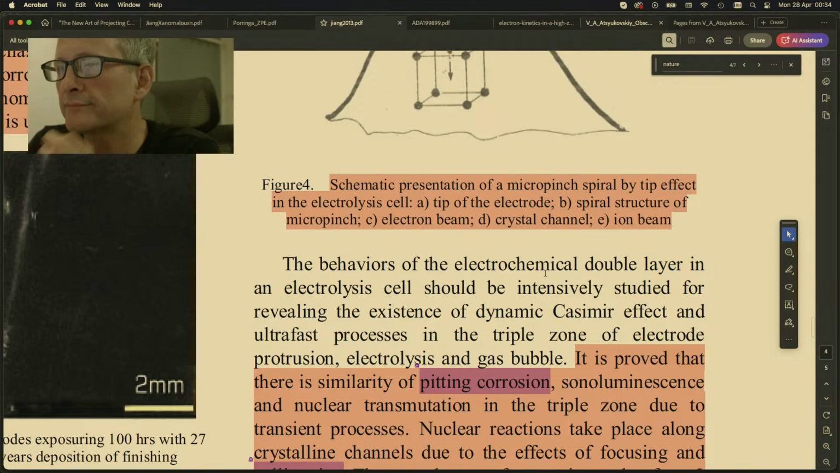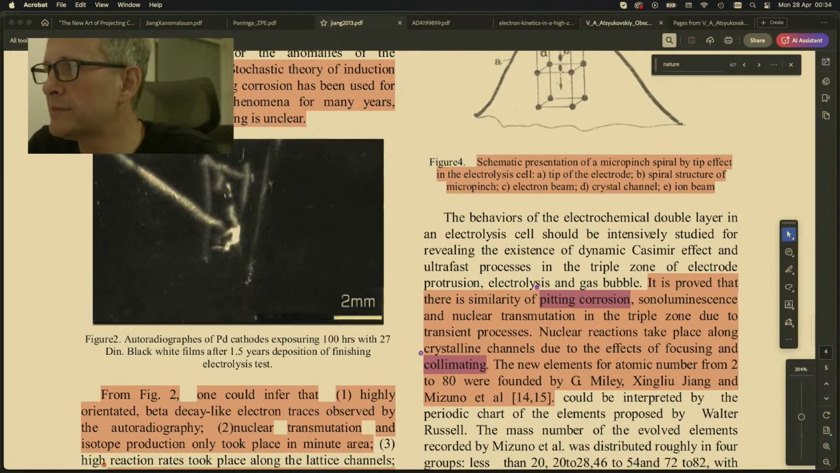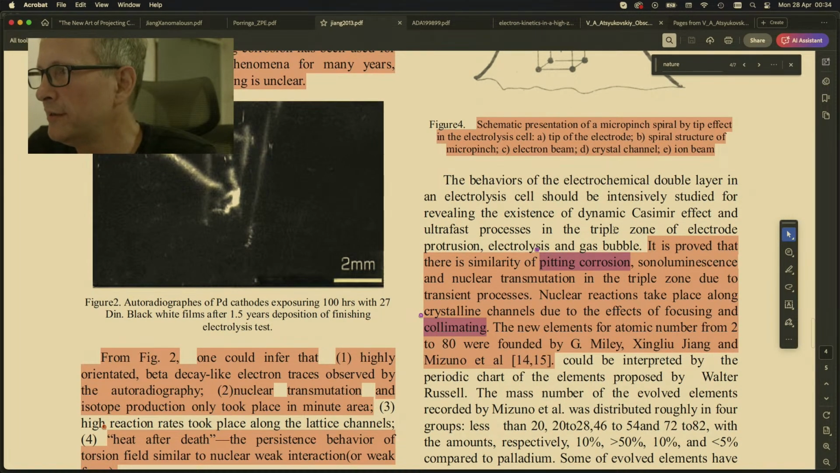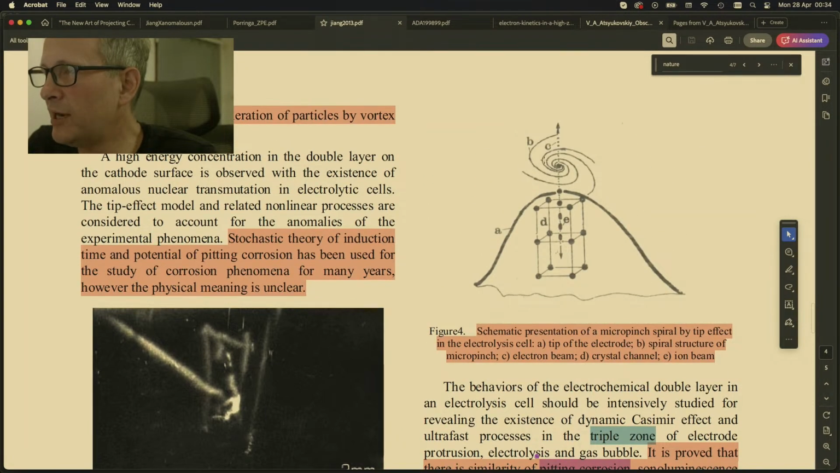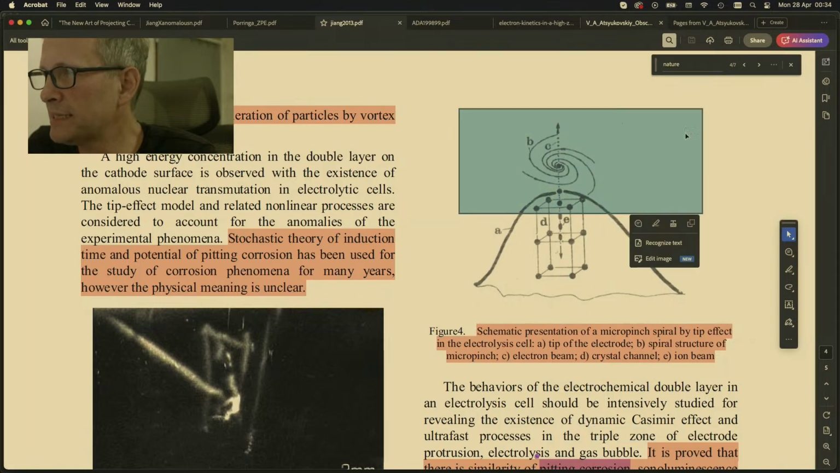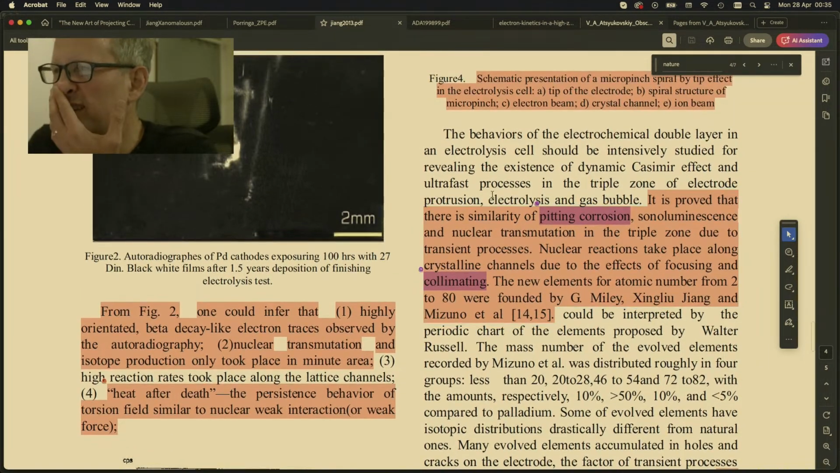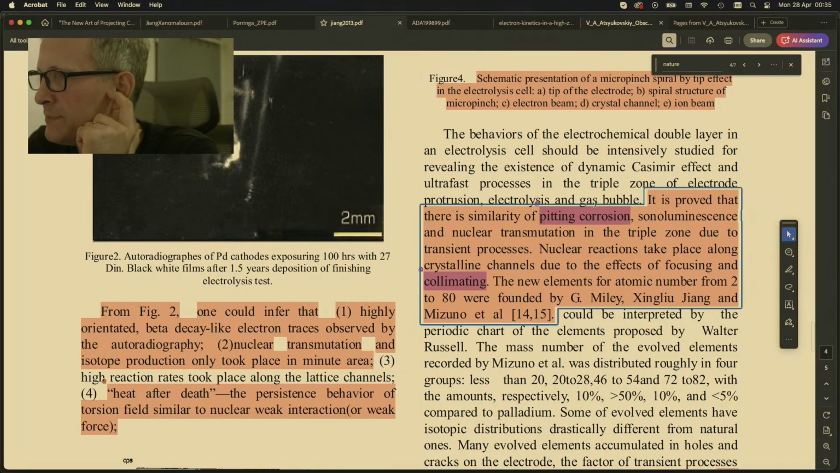Wow. The behaviors of electrochemical double layer on an electrolysis cell should be intensively studied for revealing the existence of dynamic Casimir effect and ultrafast processes in the triple zone of electrode protrusion. So the triple zone, this area here where you have liquid, gas and plasma, of electrode protrusion, electrolysis, and gas bubble.